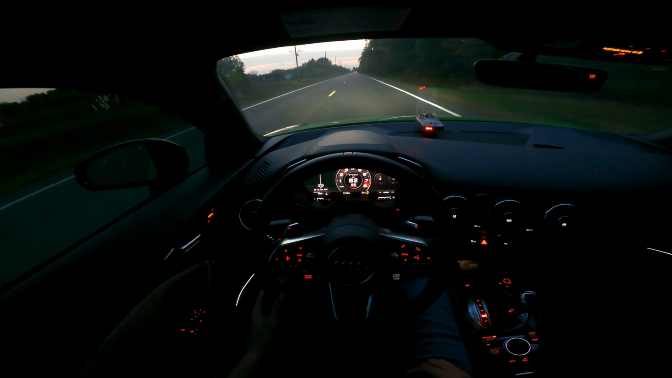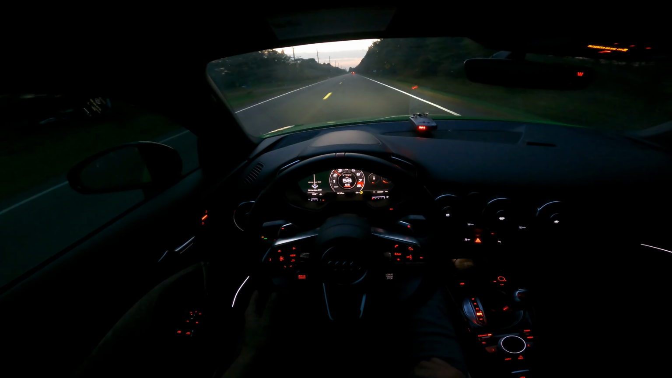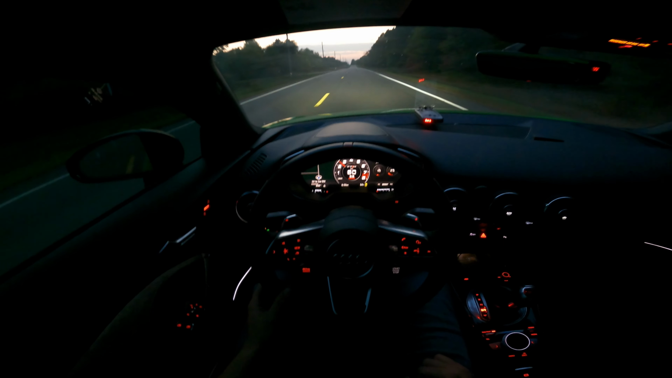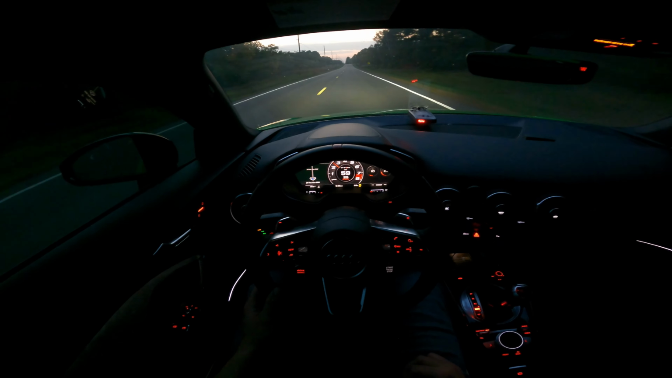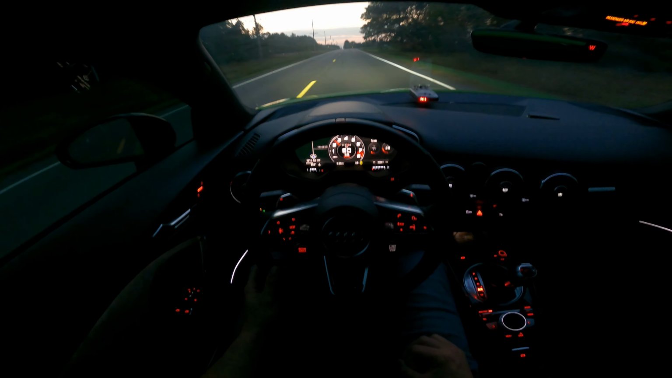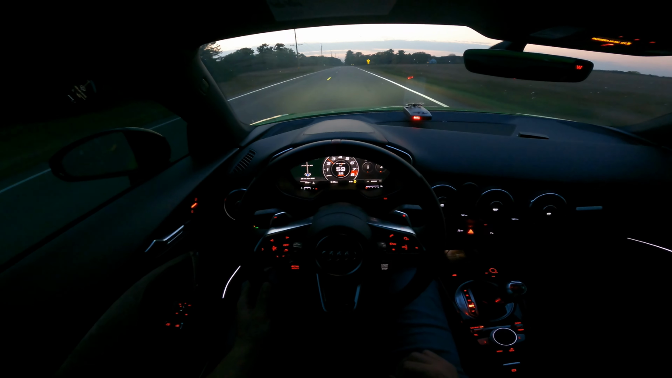I have a buddy with the RS3 that he's modded. When he was stage 2 and I was stage 1 93 octane, I could slightly beat him, mainly because of the 300-pound weight difference. And then he went on E85 stage 2 while I was on stage 1 93, and he beat me pretty good. So then I went stage 1 E85, and we haven't raced yet, but based on Dragy times, it's very close. I might be a little bit faster than him, but obviously once I go stage 2 E85, I will be faster than him. We will test that out soon.